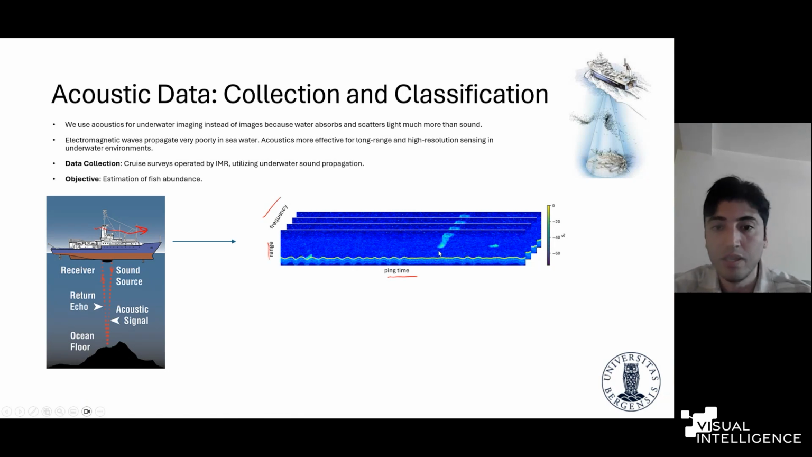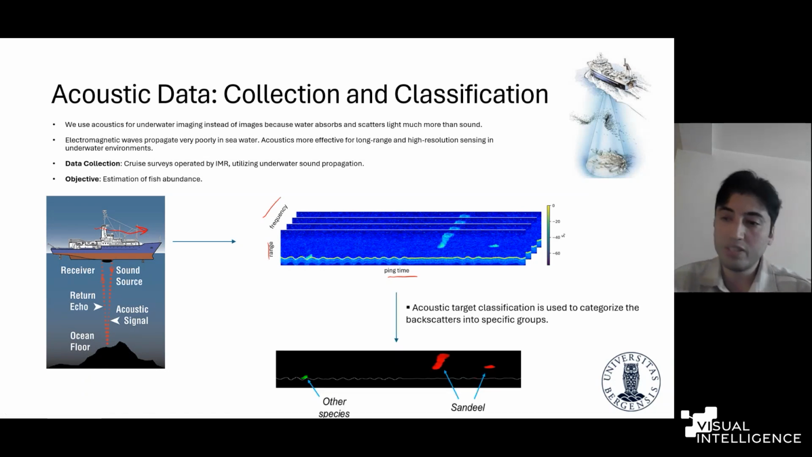When we have our data, our experts in marine biology and physics annotate the data, considering the target species, because each cruise survey is targeting one specific fish species. In our case, it is sandeel.